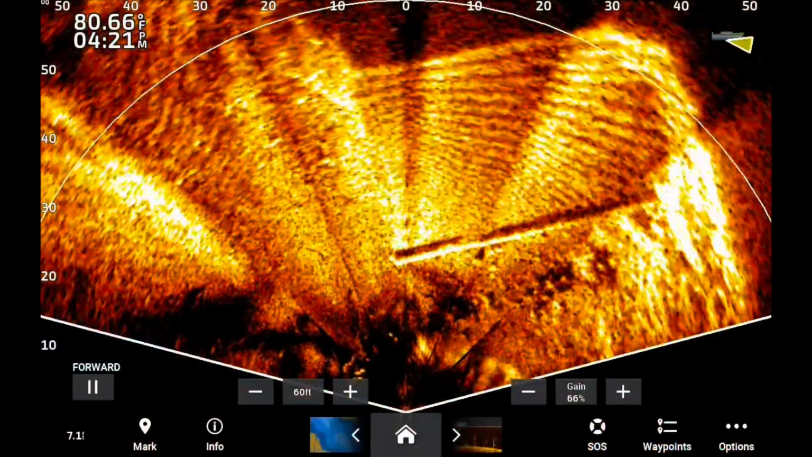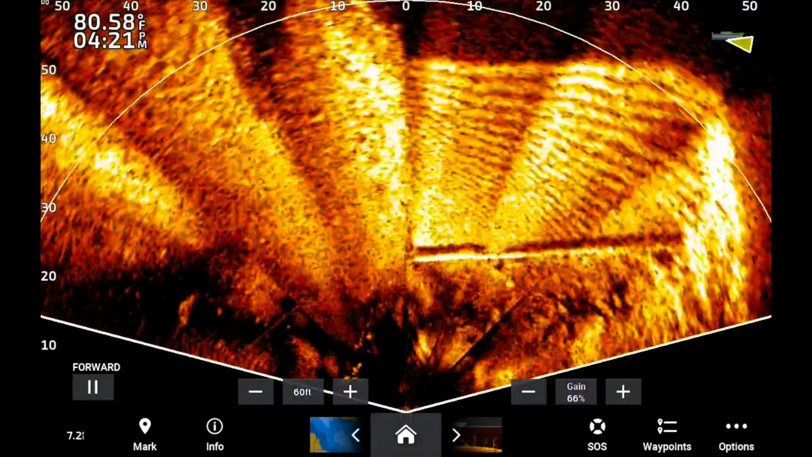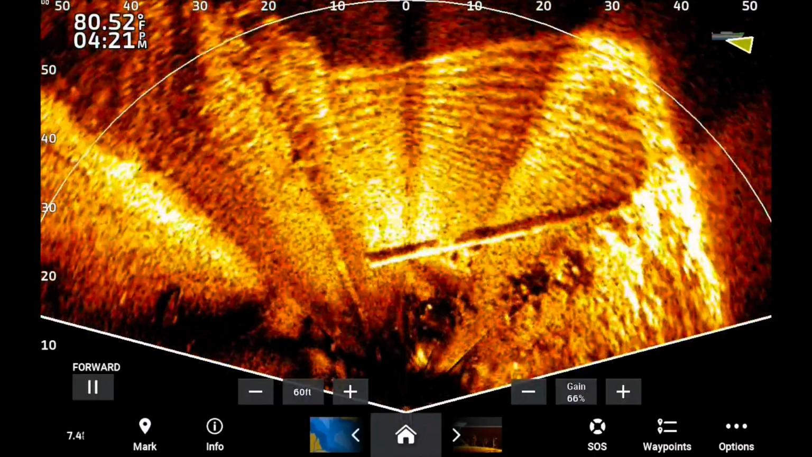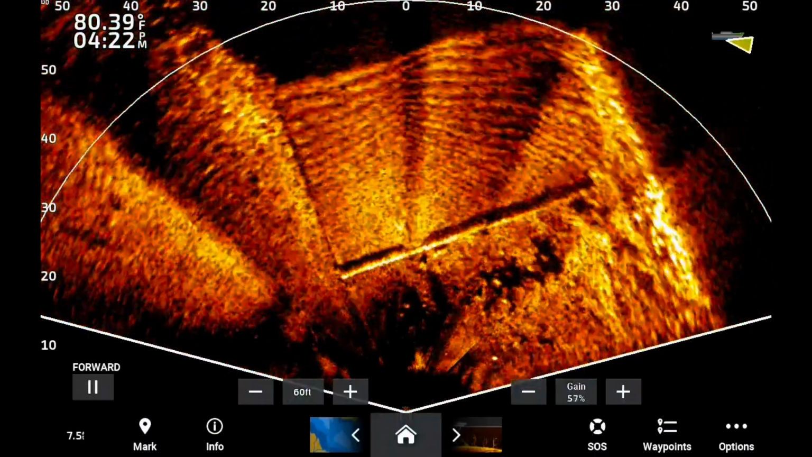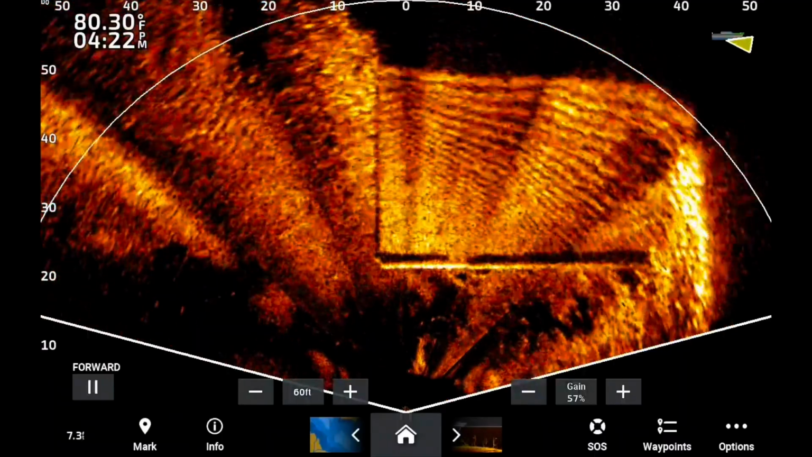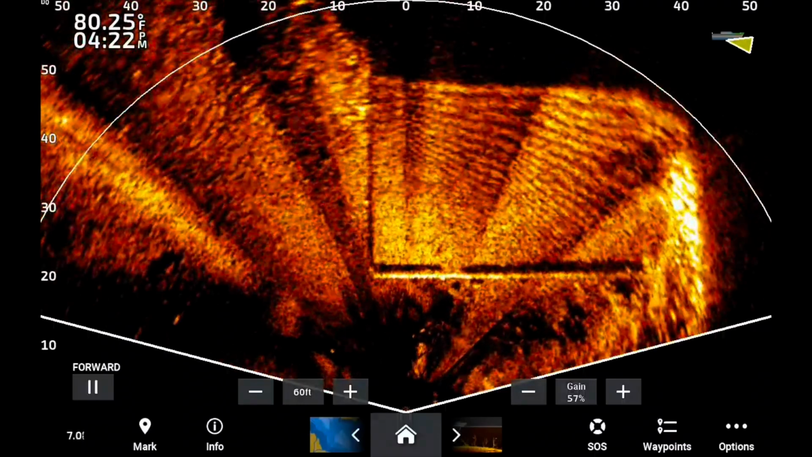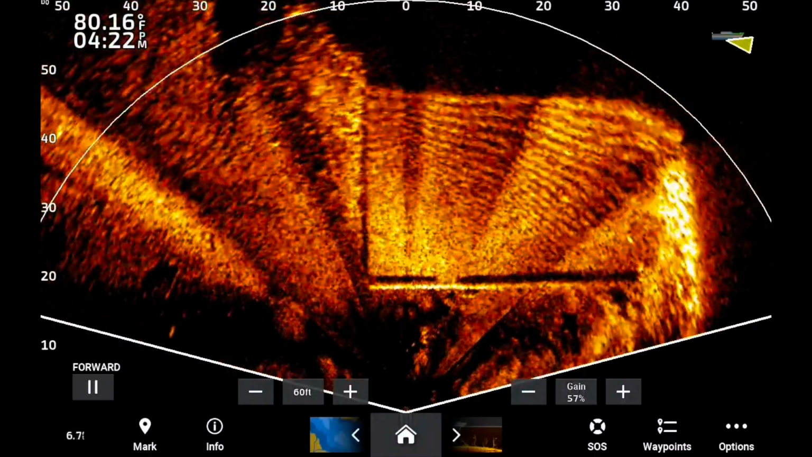Let's go. All right, so one of the most important things we have to do anytime we switch to perspective mode is drop your sensitivity down. Now, I know a lot of us run it up there to 65 to even 75. But when you do this in perspective mode, because of the angle of the beam, you get a lot of blowout. It blows out the screen, makes it very bright. So let's just start there.